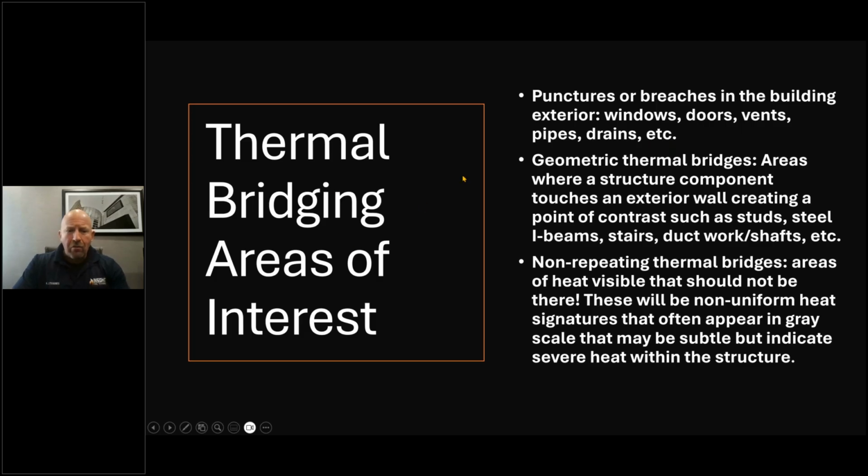And some of those areas of interest I want you to focus on are what we call punctures or breaches in that building's exterior, such as windows, doors, vents, pipes, drains, anything like that. Look at those first when you're scanning, unless there's something obvious. Then there's geometric thermal bridges. This is where areas of the interior touches the exterior and causes significant heat transfer. This could be a wall joist, could be a metal or steel I-beam or stud, could be stairs, ductwork, shafts, things that you would not think you would see that you actually do.